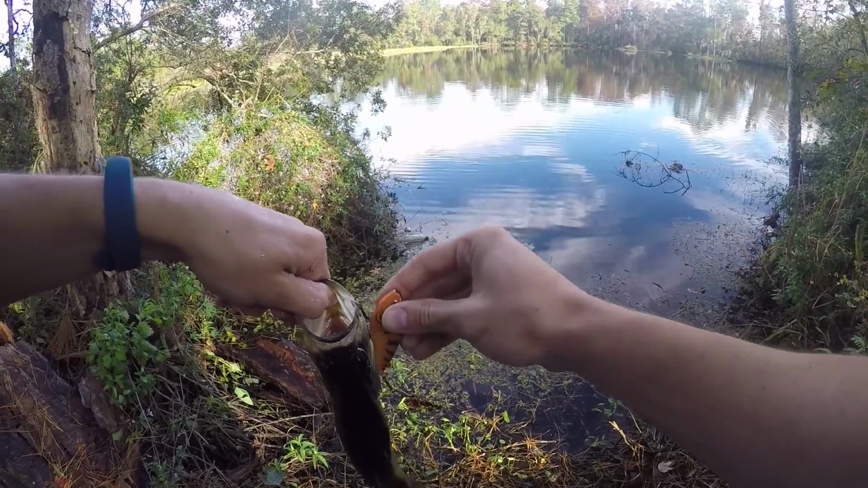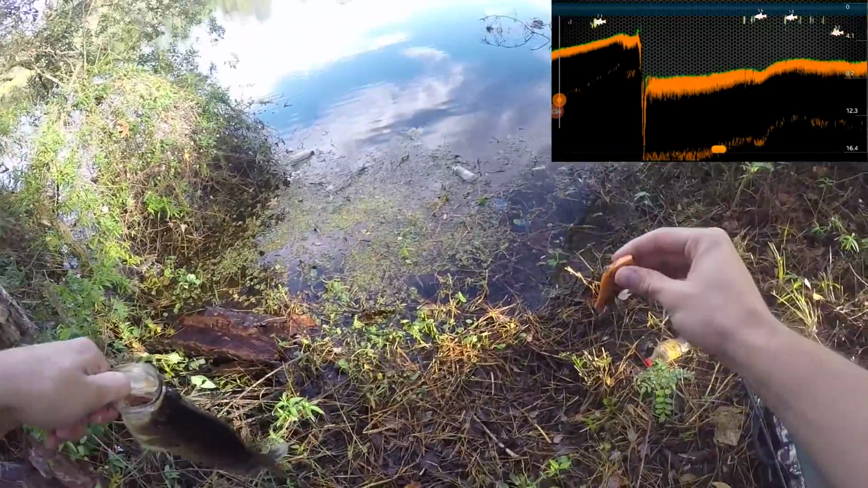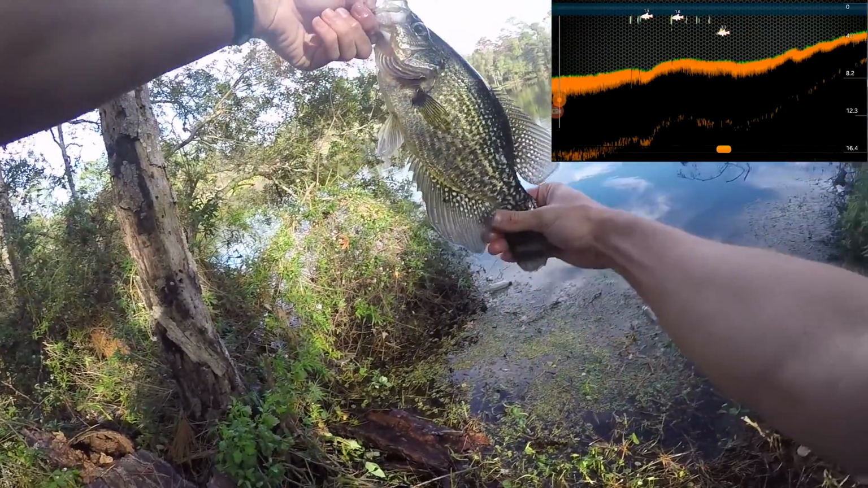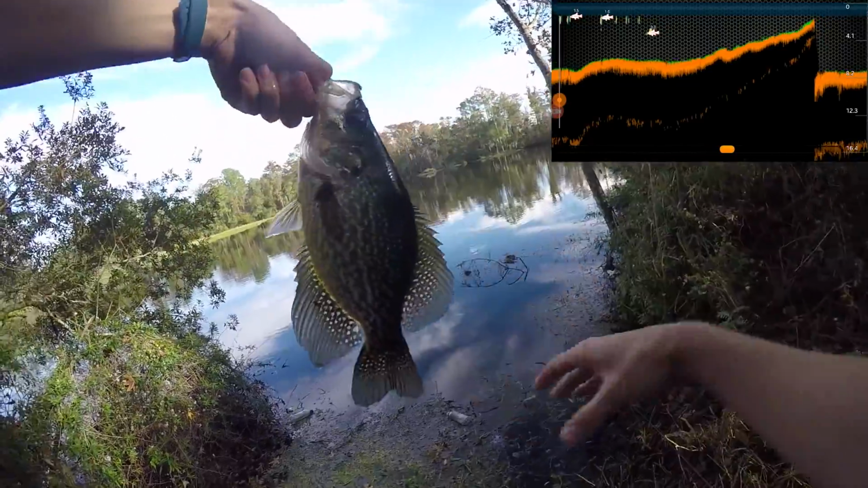I was tracking some fish. I'll throw in a recording of the Deeper that I did. I didn't record it because I didn't think I'd see anything, but I caught a whole bunch, saw a whole bunch of stuff. That is a massive crappie. Look at that. That is just absolutely huge.